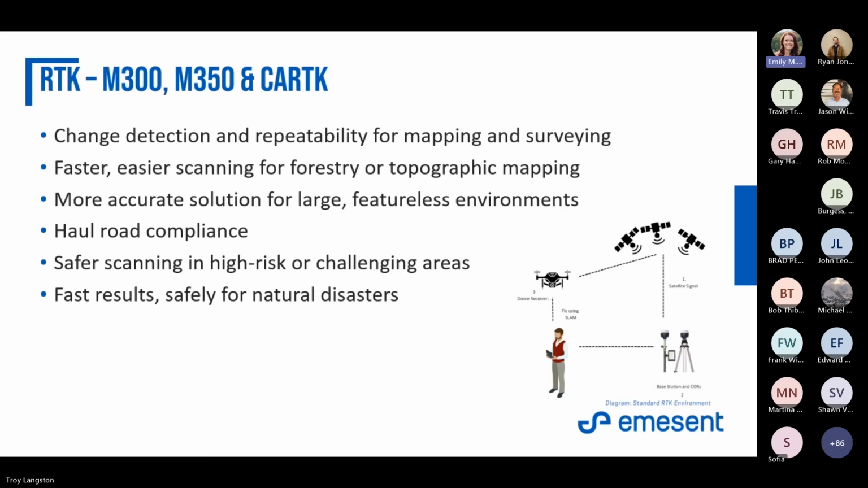We also have RTK and are releasing what we call CarTK, which you can probably figure out is going to go on a vehicle or handheld. But the M300, M350 do have RTK capabilities where we can pull in the geo coordinates, and then the CarTK, which is really cool, mounted to a vehicle, carried on a backpack, whatever it may be, drive around for 20 minutes and it'll geolocate the entire scan. So you can do larger urban areas using the CarTK, geolocate it, and even use the 360 camera while doing it.